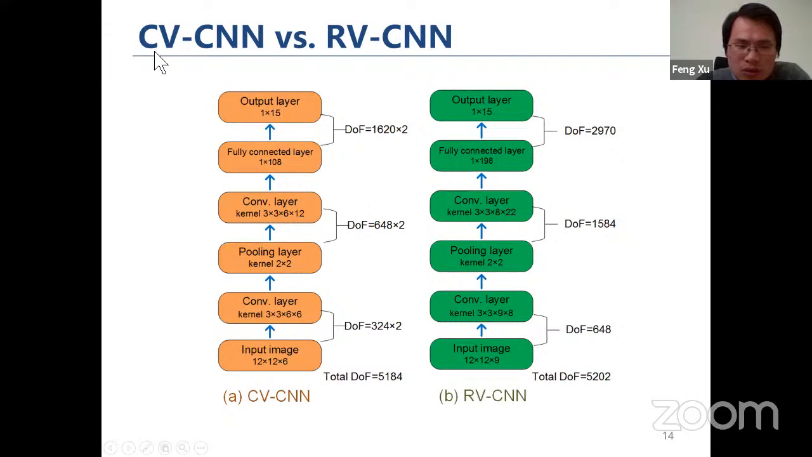The question here is how a complex-valued CNN compares with a real-valued CNN, the conventional one, because the only difference is how the data is operated on. Notice that for a PolSAR image, some of the channels, the off-diagonal elements of the matrix, are complex numbers.